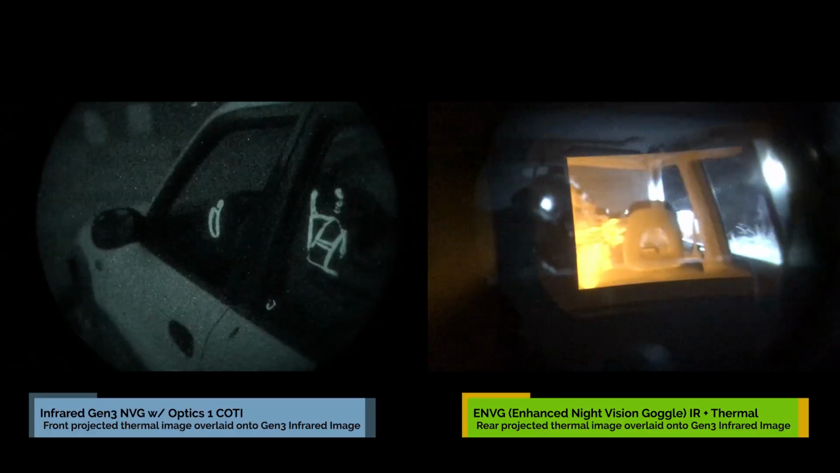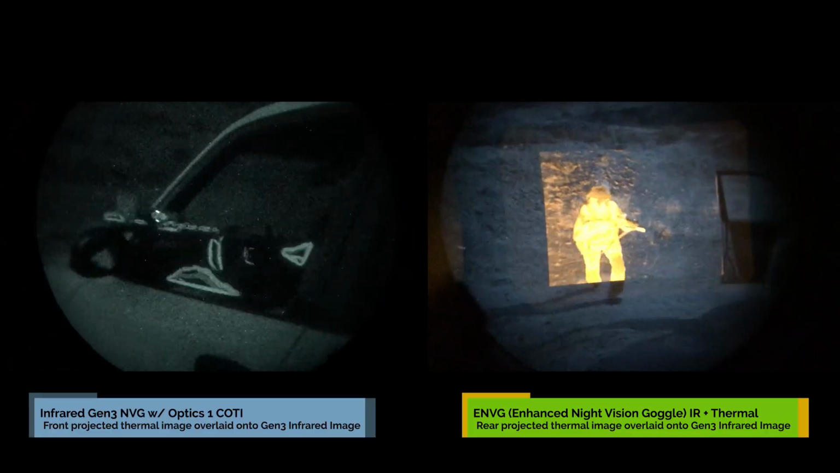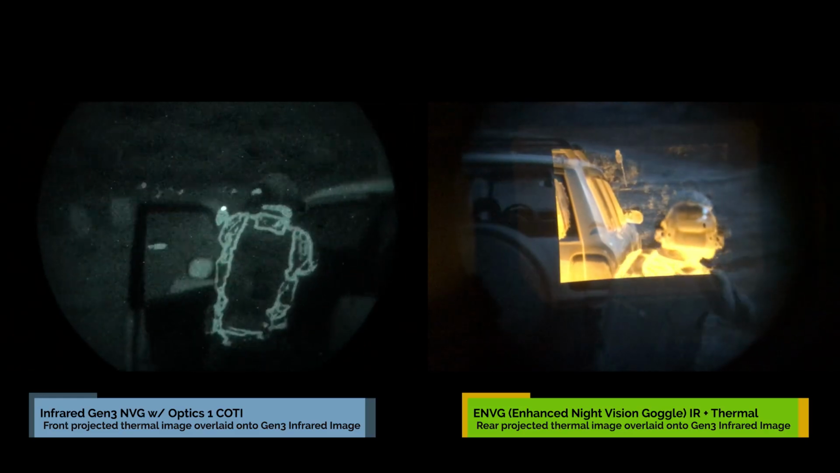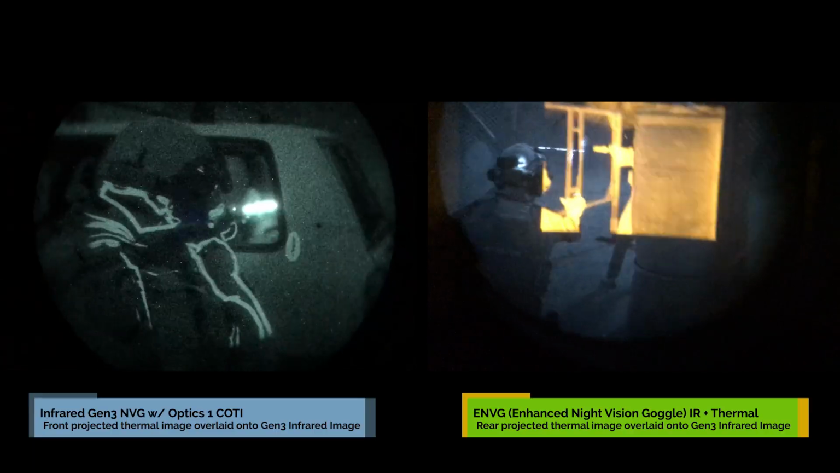Probably one of the more obvious differences between the two is that since the thermal image on the COTI is front projected, the thermal image will always be in the same color spectrum as the tube color itself. Whereas on a rear projected device, like this PSQ-20, you have more color options for the thermal to help differentiate the two wavelengths you're viewing.